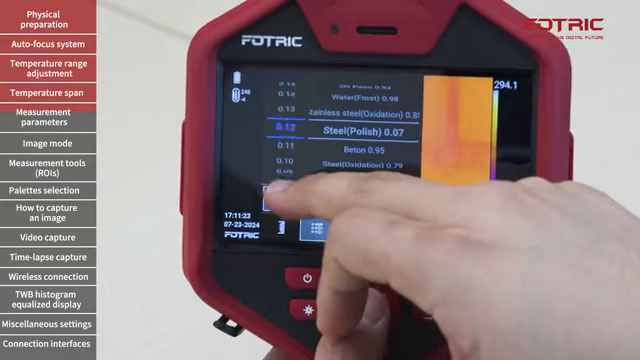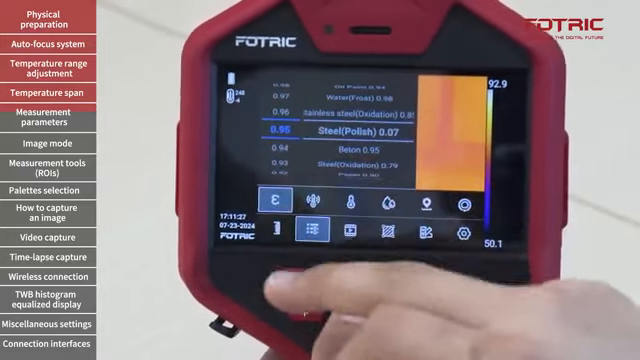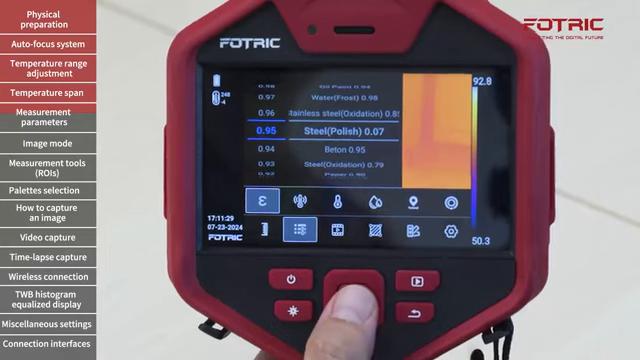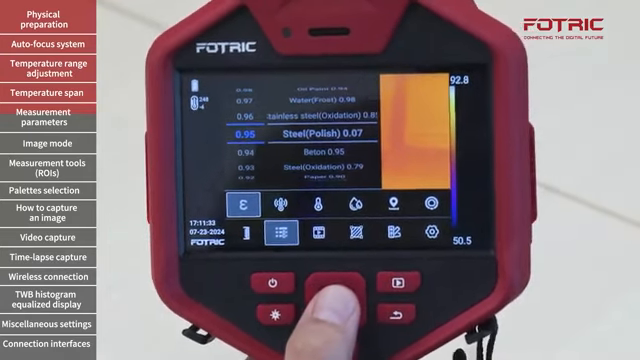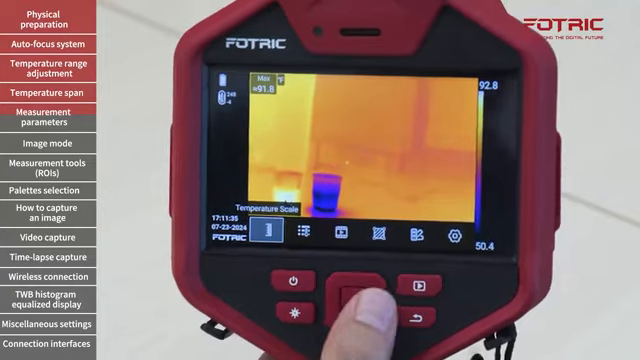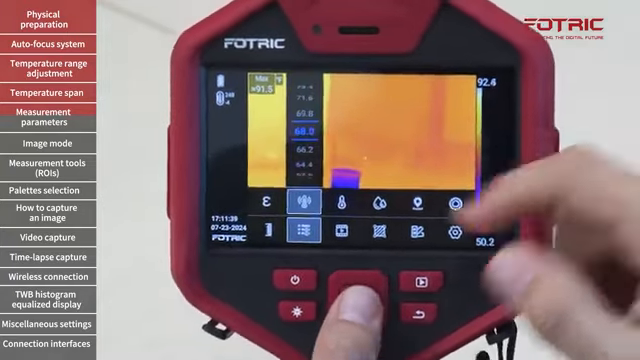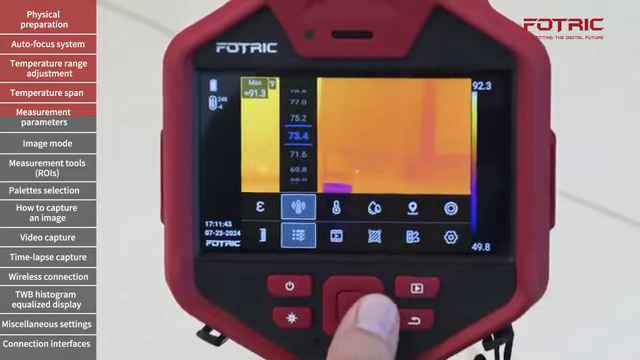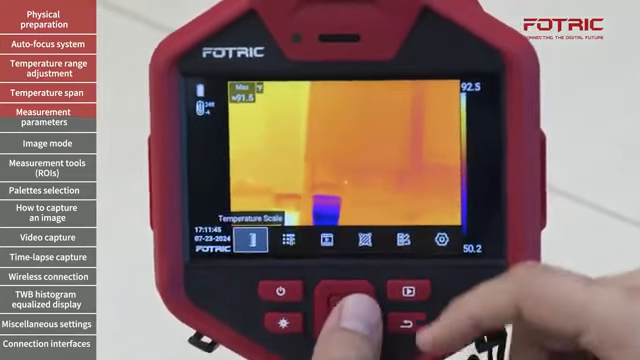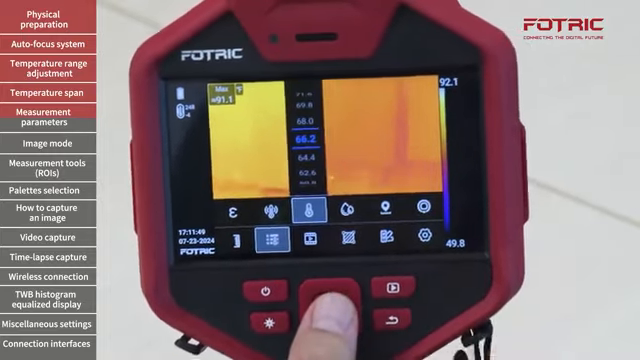I'm going to return to something closer to what we're dealing with. To ensure that the right emissivity is being set up, I will finish by clicking center button. I can also adjust in the parameters the reflected temperature. I will simply scroll until I adjust the specific temperature. I can do the same for ambient temperature, same procedure.